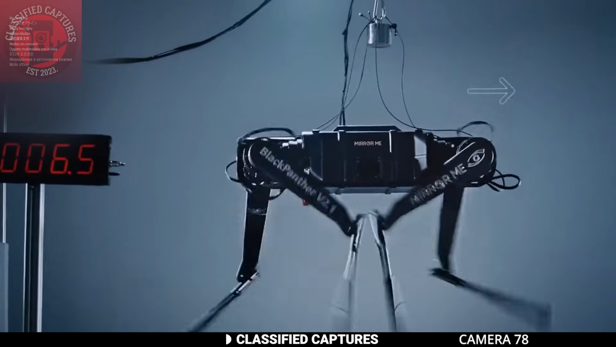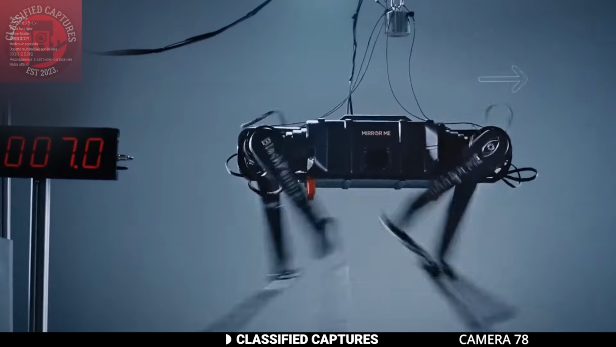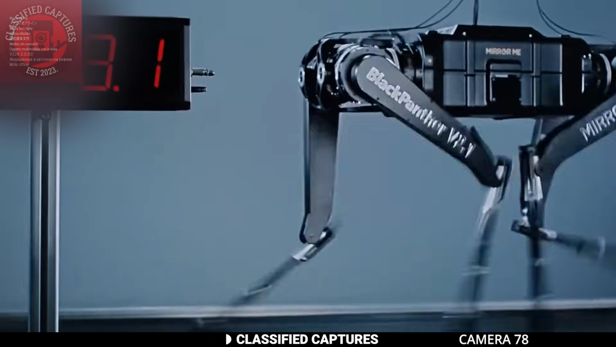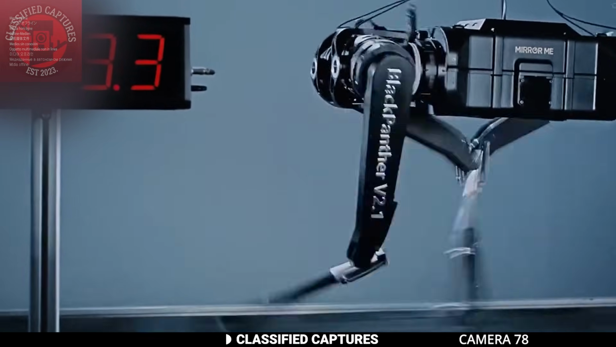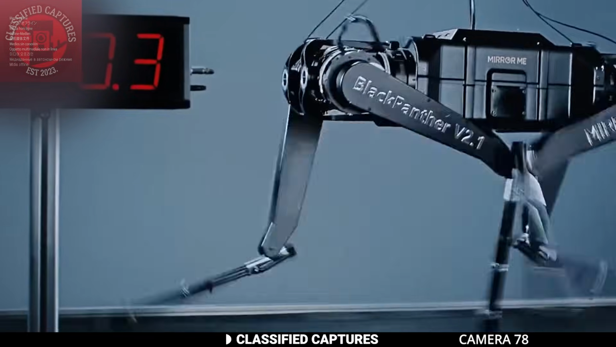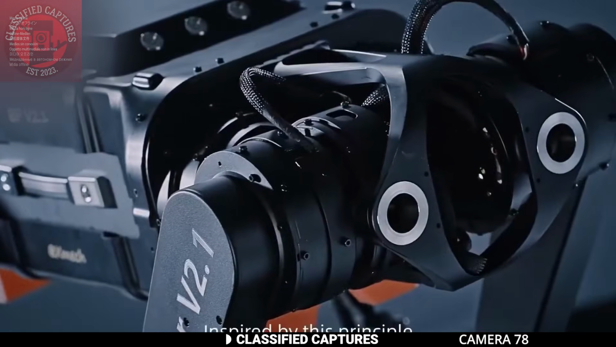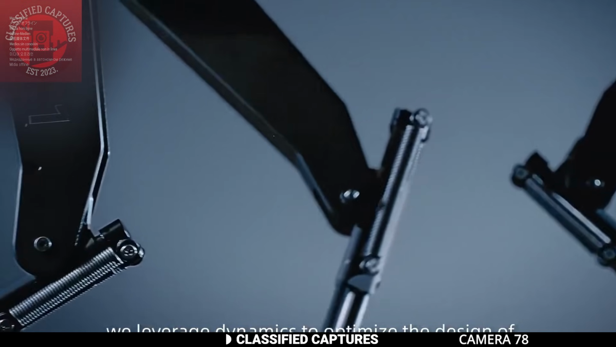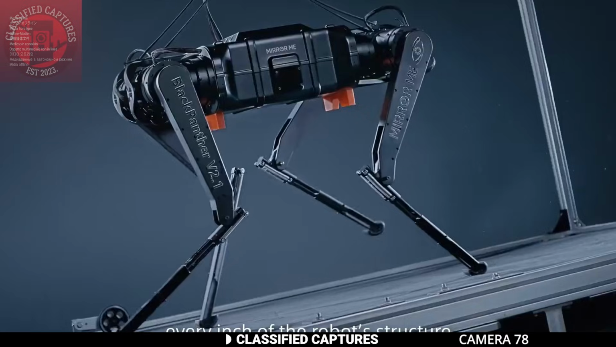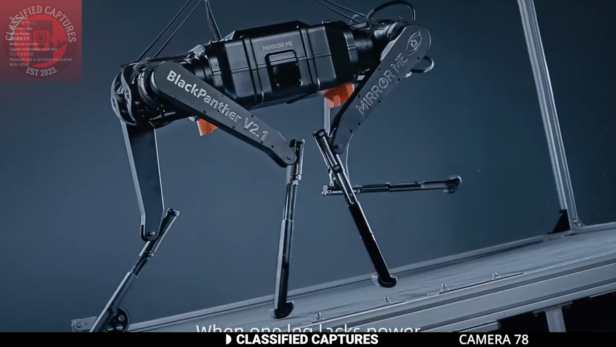What you're looking at is a robotic dog built in China called Black Panther 2.0. This machine is impressive and terrifying at the same time, as it can sprint 100 meters in just 10 seconds. Its design includes joint mechanisms that allow it to move like a real animal, and it's even capable of outrunning some. But this isn't the only robot dog out there.